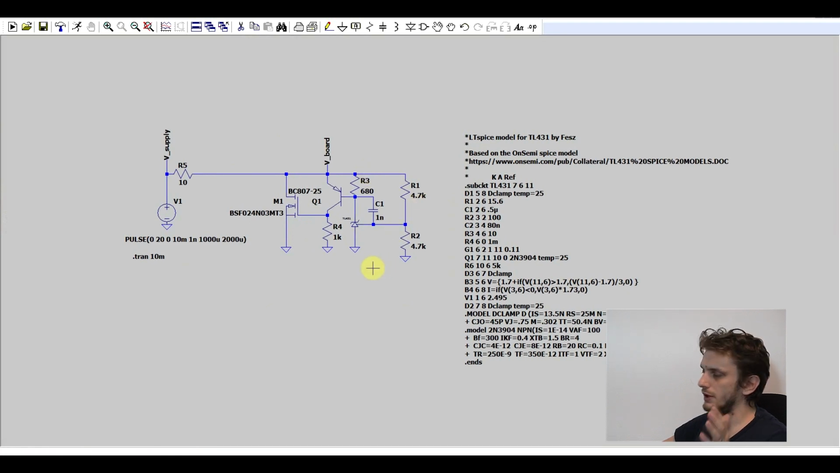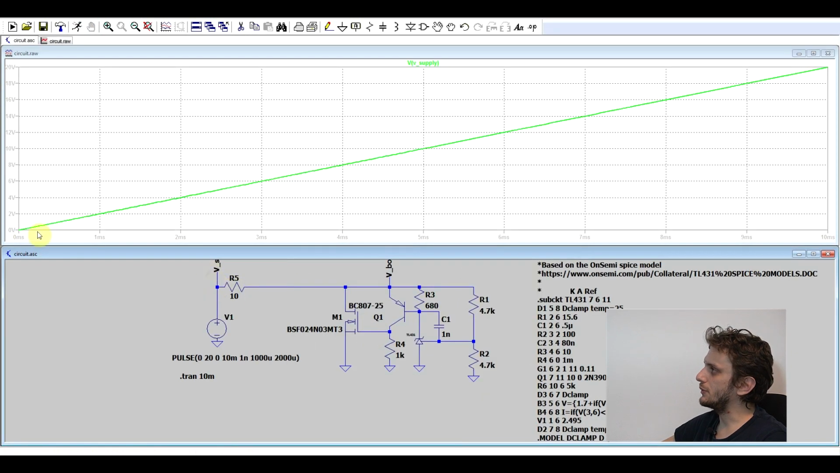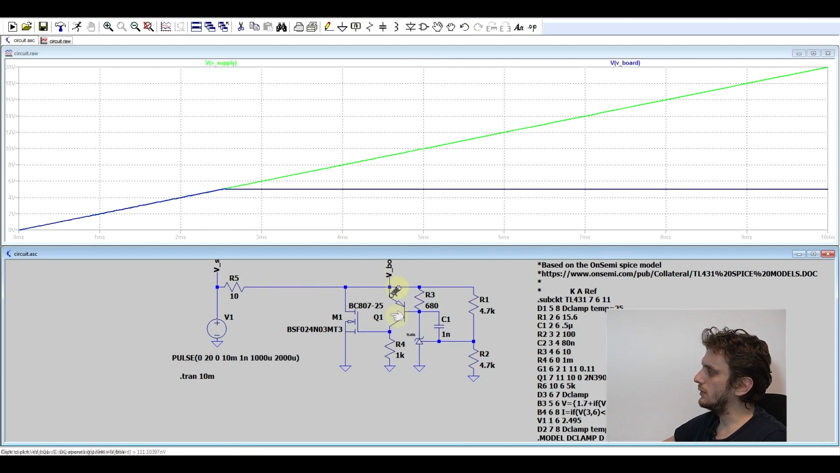So the difference from the one in the datasheet is that I added this extra N-channel MOSFET. The idea behind this was to keep most of the power dissipation in the power transistor rather than on the bipolar transistor and the TL431. And basically what this circuit does is if we have an increasing supply voltage, it will stabilize the voltage on its terminals. So you can call this a shunt regulator or a constant voltage load. So today I'm using this with the purpose of being a load, but that has a constant voltage on it.